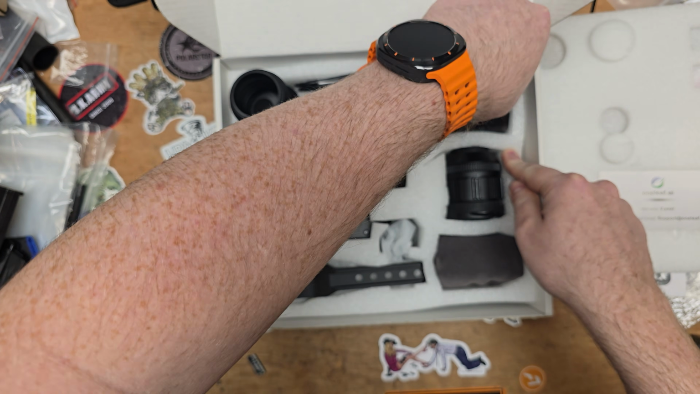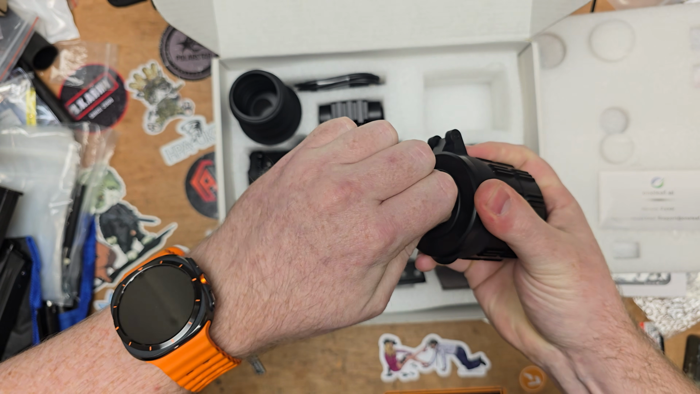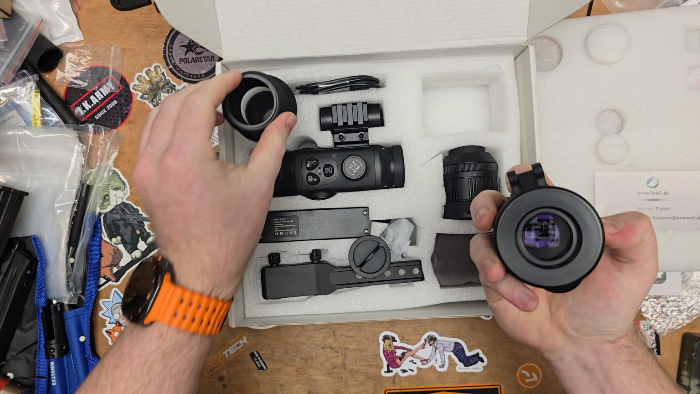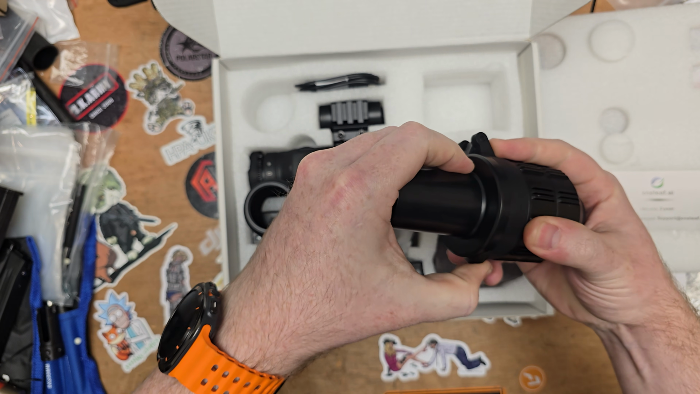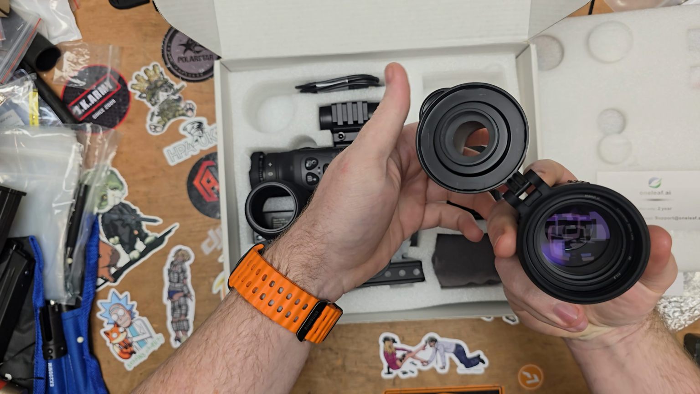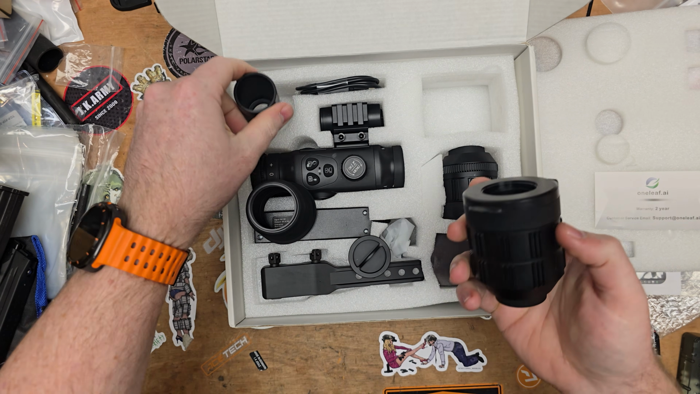So we've got a couple of lenses. These are quick detach lenses. They do have what looks like dual, oh, that's what it might be for actually. Maybe you screw that in there. There's a shade type thing. Then it's got a normal lens cap as well. These have quite a nice bit of weight to them, not feeling incredibly cheap.